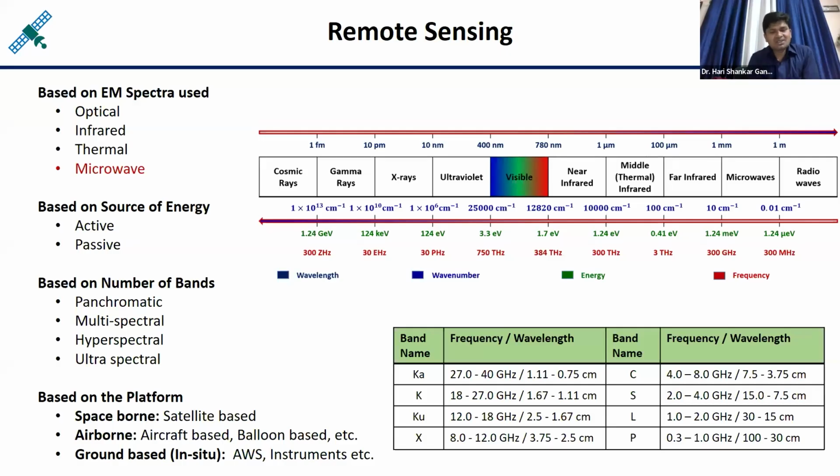Whatever radiation is stopped by the atmosphere, that radiation cannot reach the earth surface, and earth surface is the target or the object. Okay, if a radiation is not able to reach the earth surface, it means that radiation cannot be captured by the sensor, or you can say the sensor is not capable to observe the earth surface in that particular wavelength which is stopped by the atmosphere. Okay, so here I have mentioned only the optical remote sensing, infrared, thermal, and microwave.